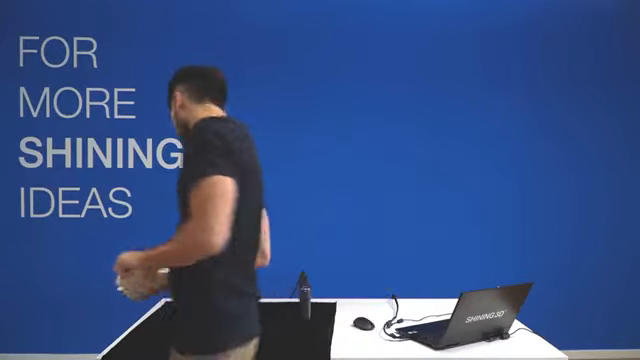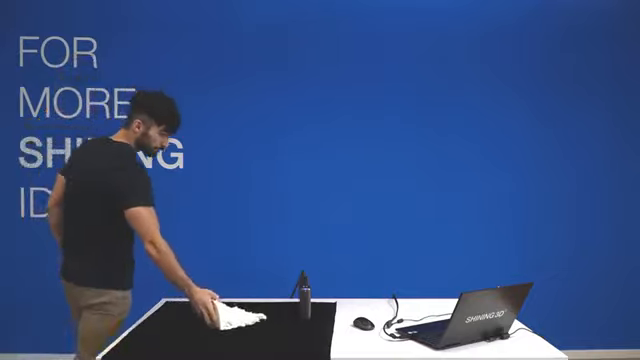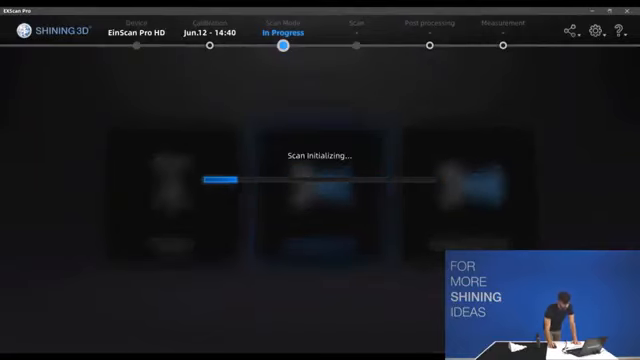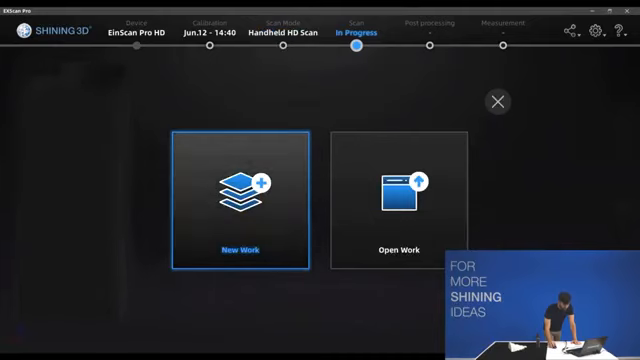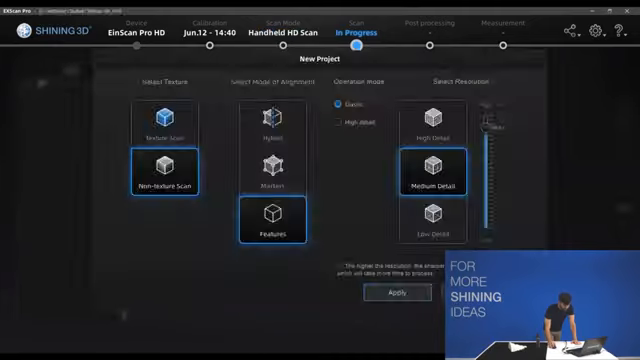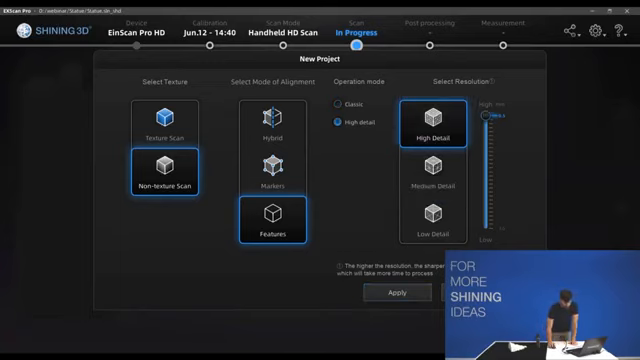So let's go to the setup, and let's select the Handheld HD scan mode. We will create a new one for it. We will call it Stage View. In this case, we are going to do a non-texture scan with feature alignment, and we will select the high detail operation mode. We can select the highest resolution for this one.